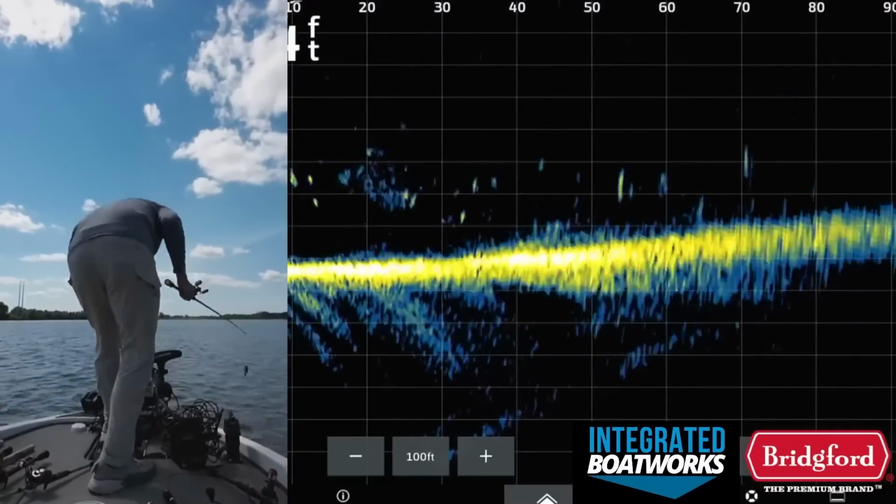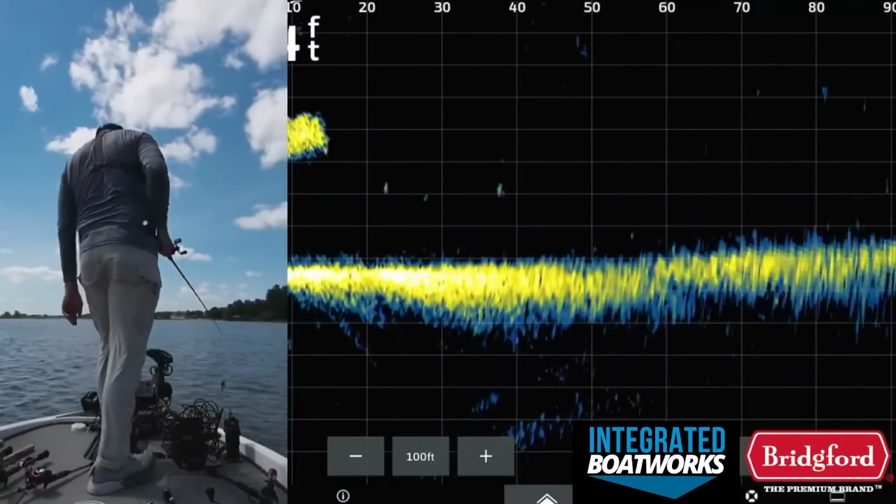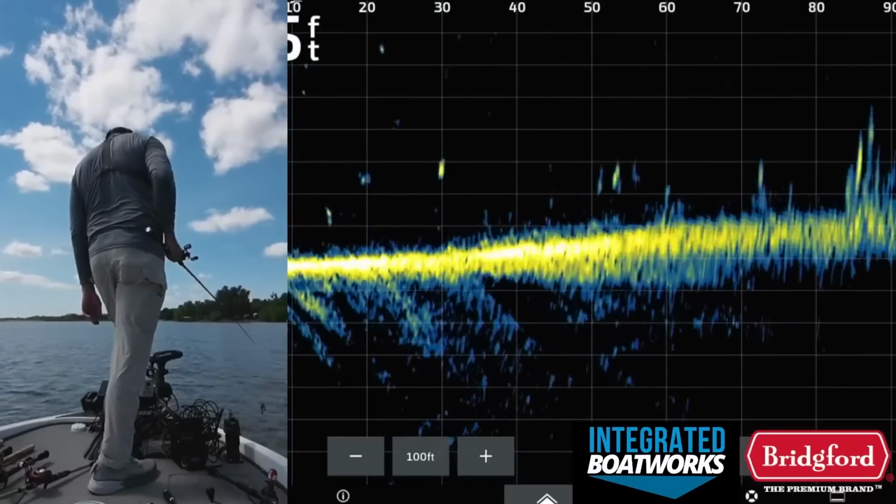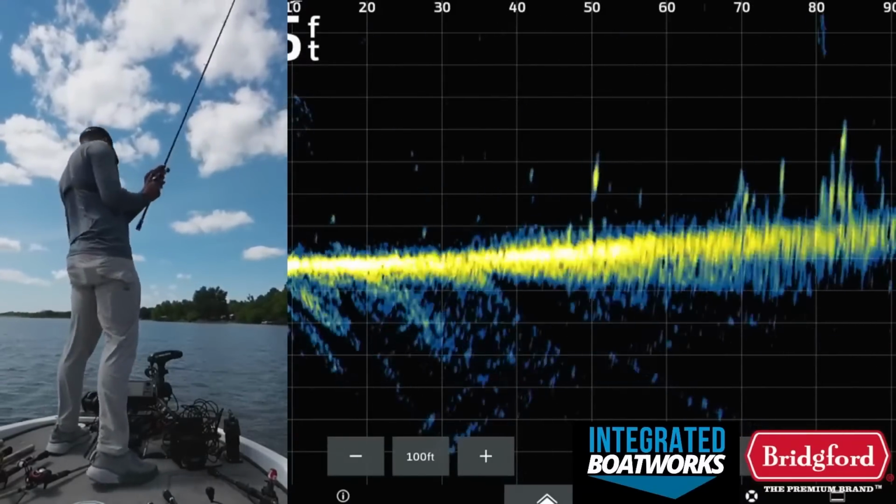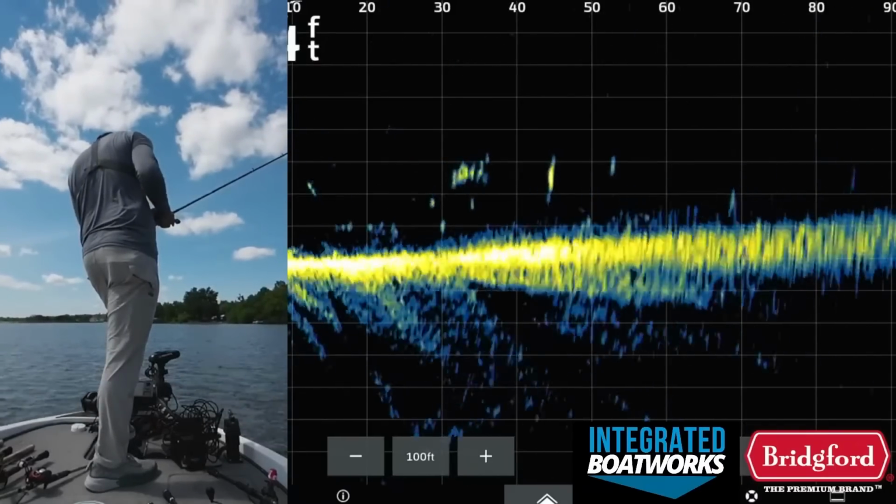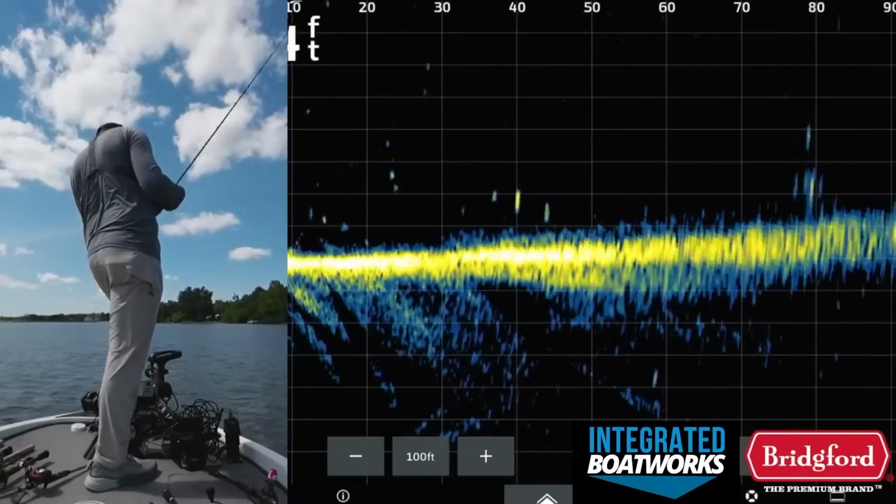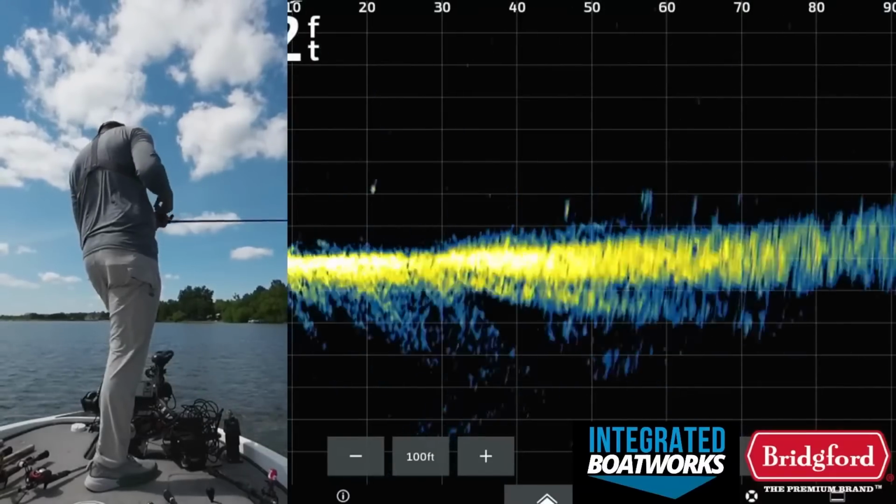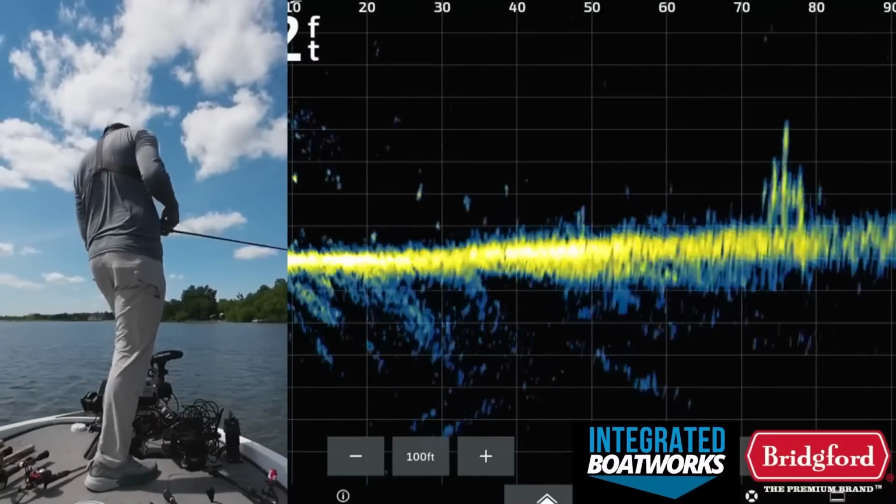Okay, let's try to find more brush. There's a bunch of bait out here. Apparently we went over the top of a brush pile. I didn't see it though, so I'm just gonna ignore that. There's one. I cast just a little bit short of it, didn't I? Any other brush out here? This is one of those piles we marked earlier.